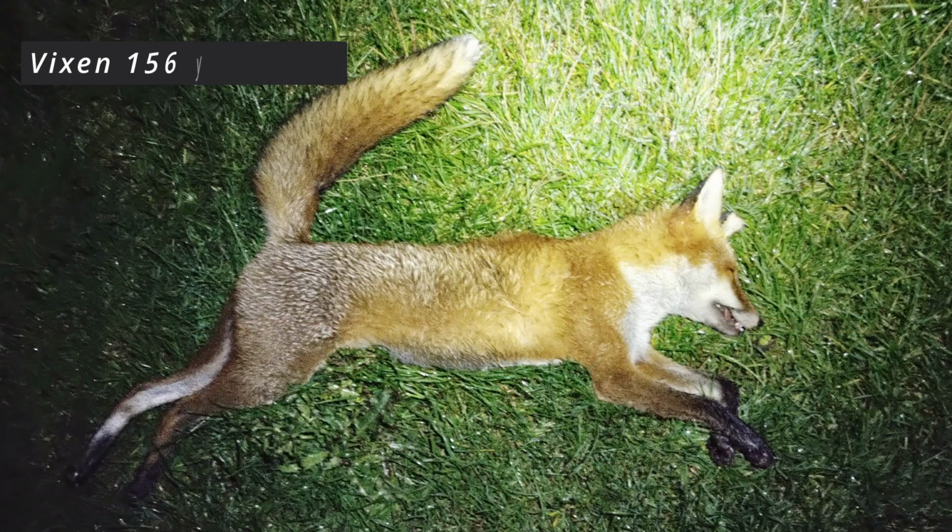So I jumped out and I put my rifle on the sticks and just waited there for a shot to present itself. And sure enough, it decided to stop and take a look. I walked up to retrieve it and it ended up being just over 150 yards out.